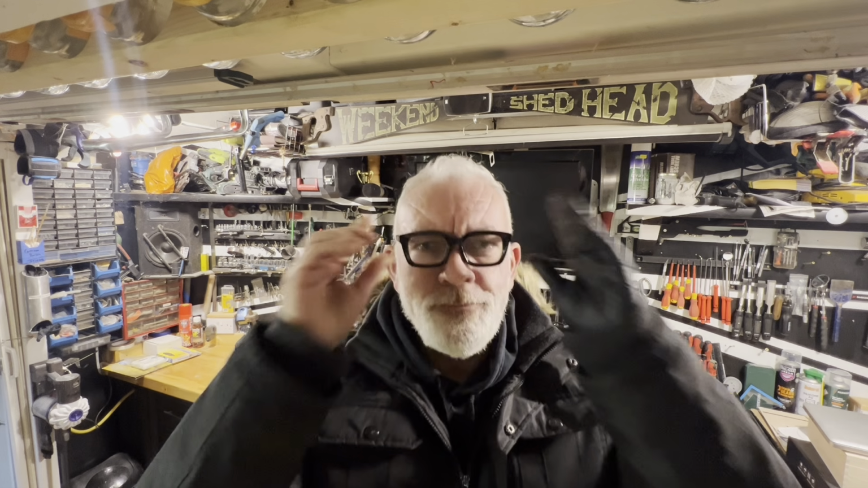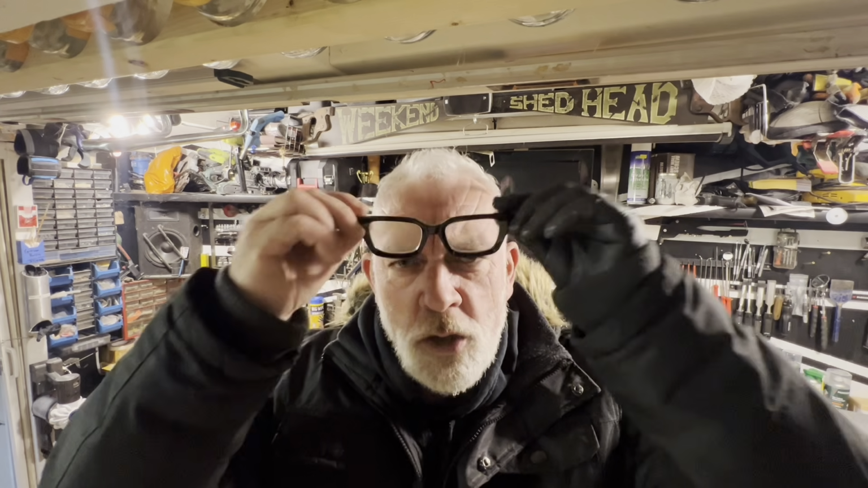Glasses, whoop. One New Year's resolution, get my eyes tested, instead of these Primark £1.50 ones. No good for my eyes.